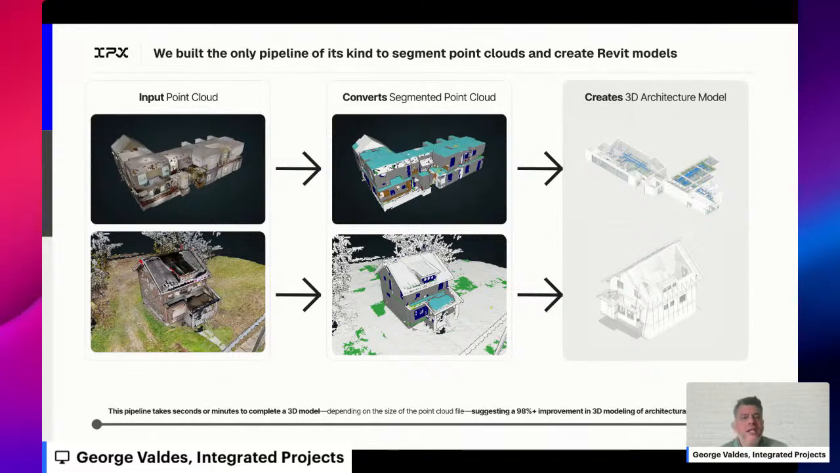And so we can ingest a point cloud, right? Convert it into what we call a segmented point cloud, where it identifies from the point cloud what are the roofs, what are the walls, the toilets, cabinetry, etc., and then use that information also to create a 3D model, right, in Revit. And if you follow myself or other people on the team, you might have seen some of this being shared or talked about through our channels.